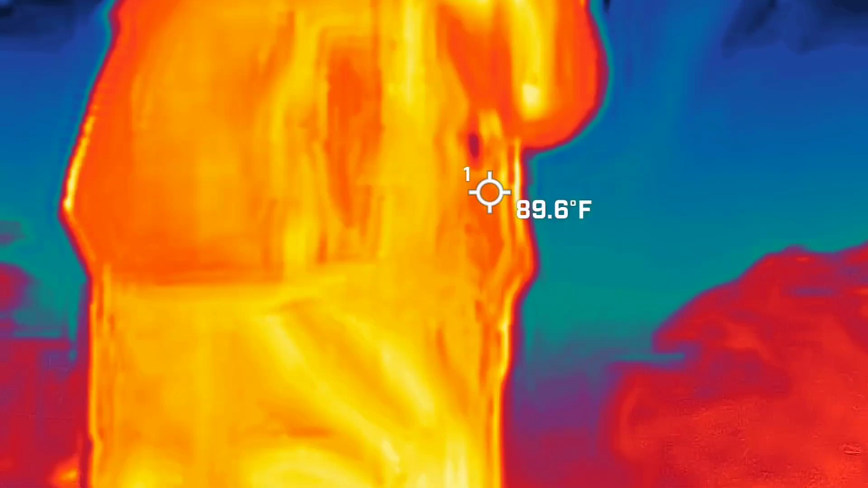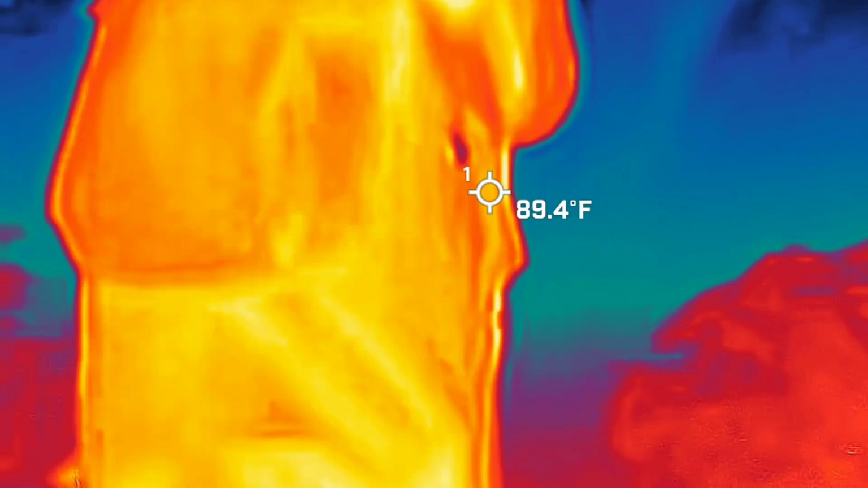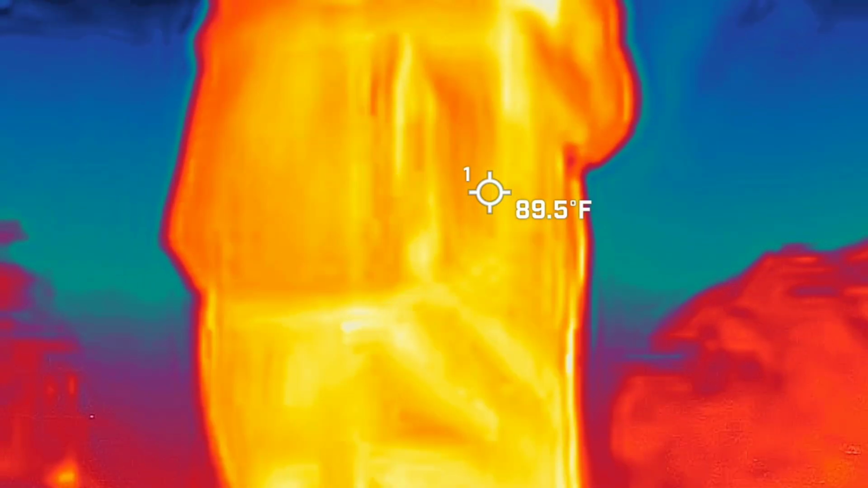So towards the bottom, if you look down just a little bit, you'll see the word ready. You want to hold it there until the circle fills in. My focus is kind of crap. Yeah, it's not the best.